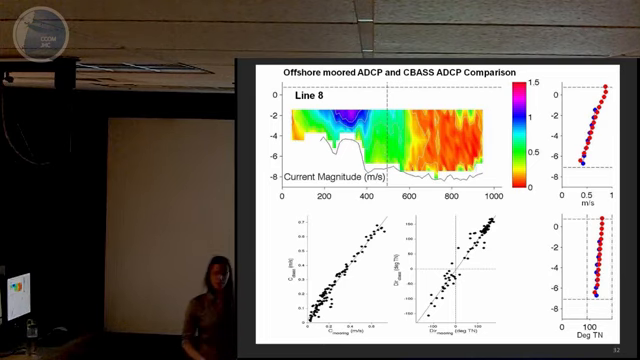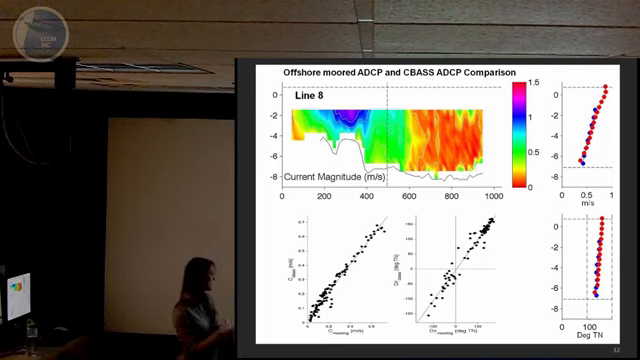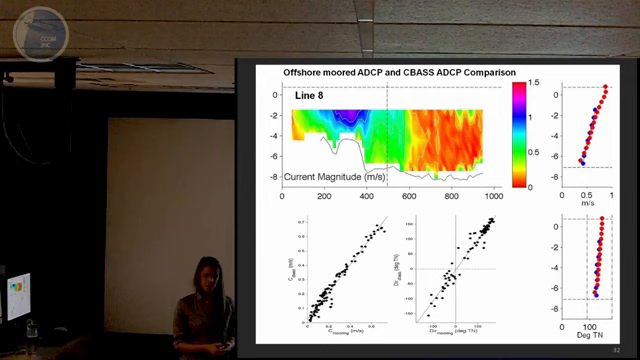But maybe we just got lucky with that one measurement. So the plot here on the bottom shows all the measurements where we actually crossed over a bottom-mounted ADCP and compared to the sea bass. The left is magnitude, and the right is direction. And you can again see really good correlation. The R squared for both of these plots is over 0.95.